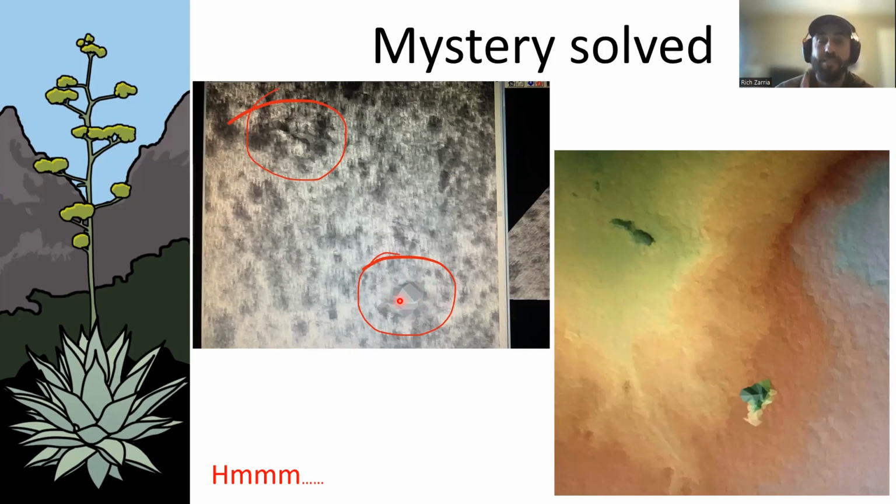So it makes us wonder. It was a very large project. What else did I miss? If the computer's throwing out just the giant sinks, what did I miss? So kind of nifty to see that mystery solved.